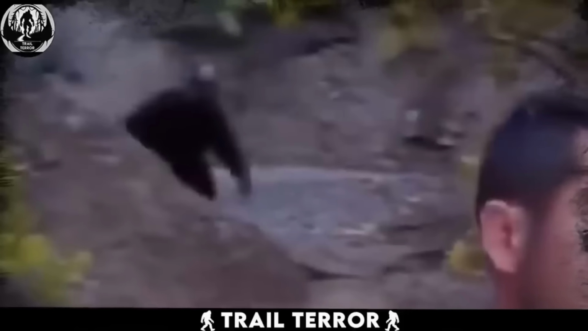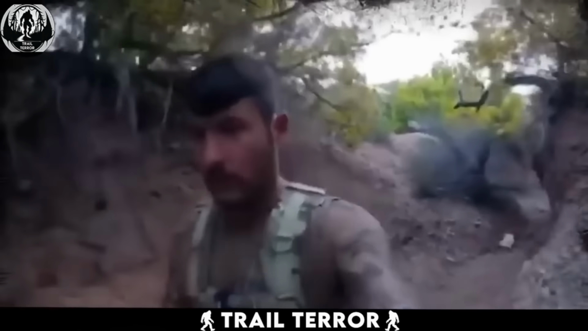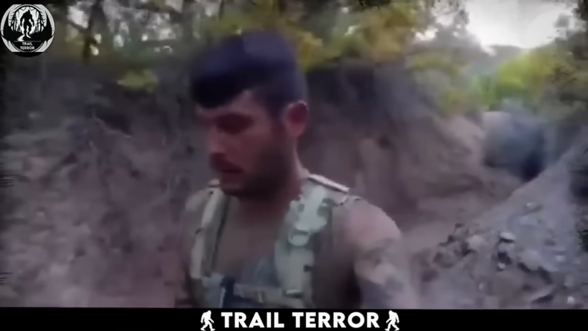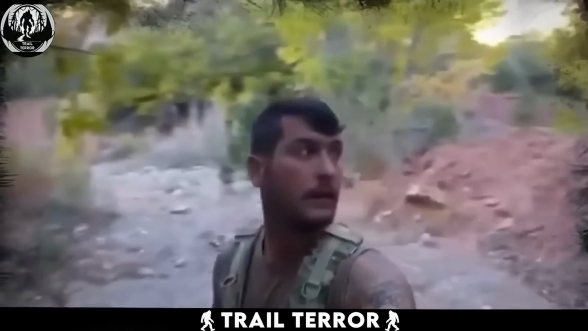Although it's not as large, it's shorter, with a wide body, covered in thick black fur, resembling a peculiar gorilla or ape. One frustrating aspect of the video is that it ends suddenly when the creature is close to the hiker, leaving us in suspense about what happened next.